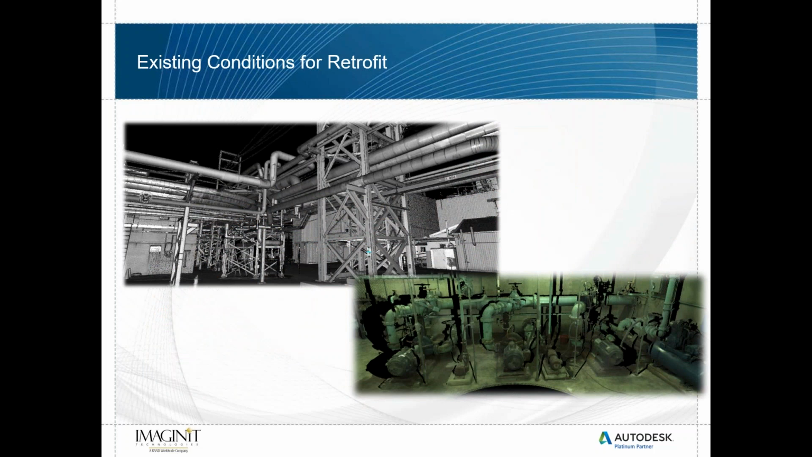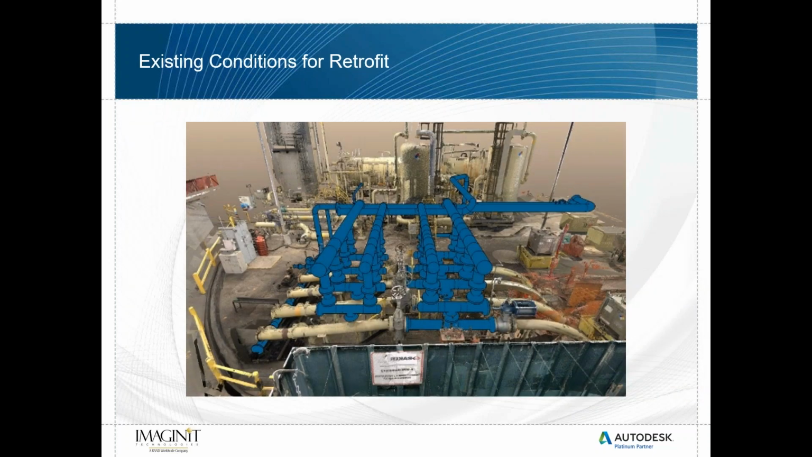Okay? We can talk about existing conditions for retrofit. You know, how are we going to take our design and add on, and where does that adding on happen within the existing pieces of equipment that are out there? Okay. We can then take that retrofit and we can put it over top of our existing data and see how well does it fit.